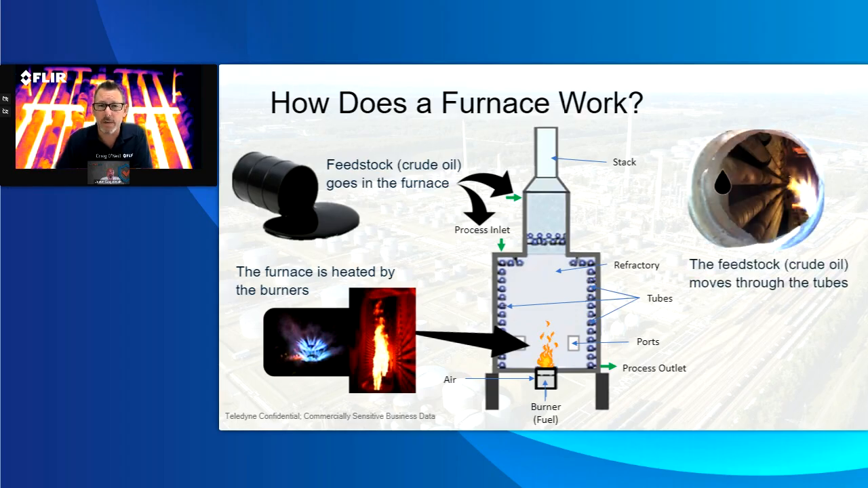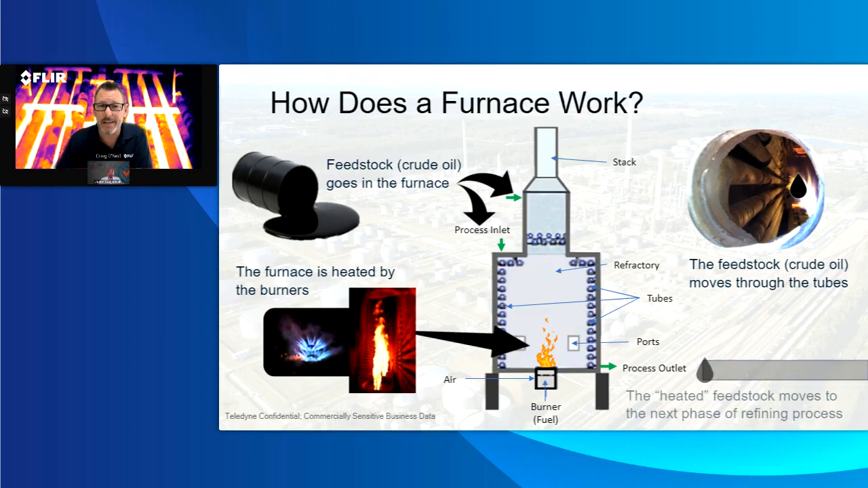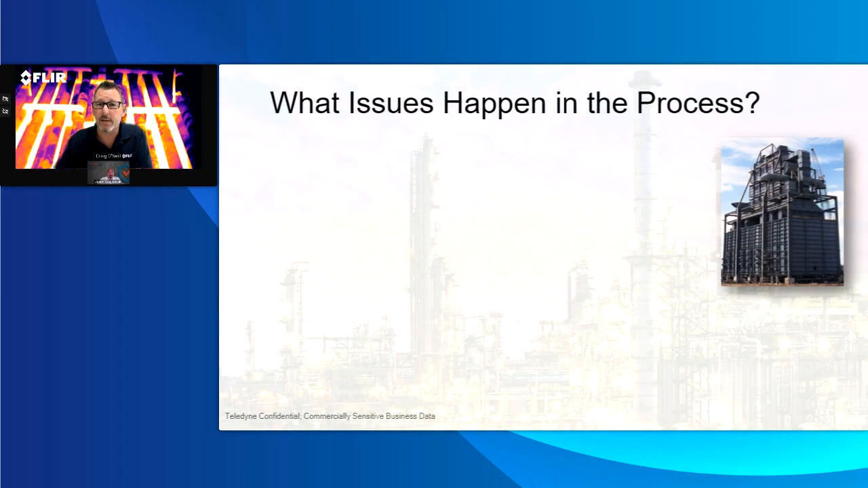You can see the little drip here of oil. This is kind of what's happening inside of a furnace, right? We're going to have the actual feedstock running through the tubes as they're being heated by that burner. And at the end of the process, that just simply moves out of the heated feedstock area, out of the furnace, and into that next step that we talked about on the previous slide. So again, this is about as basic as I can make it. But as we get into actual applications, we can actually look at what happens inside the process, right?